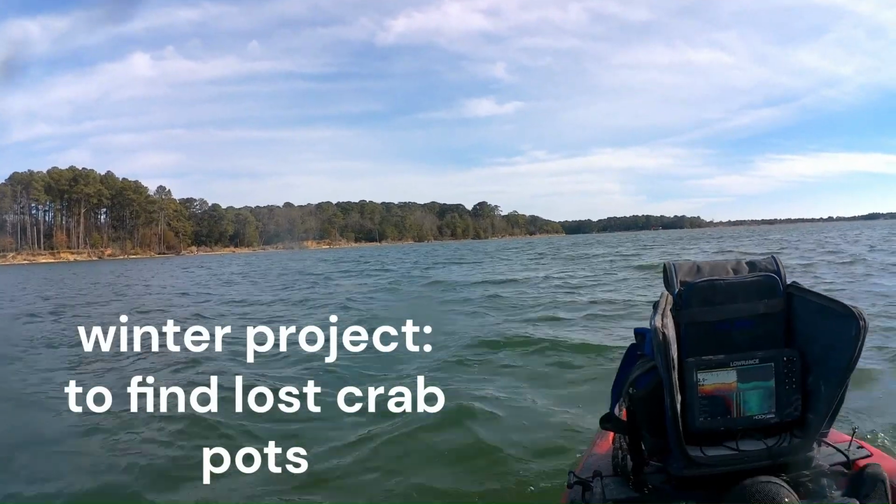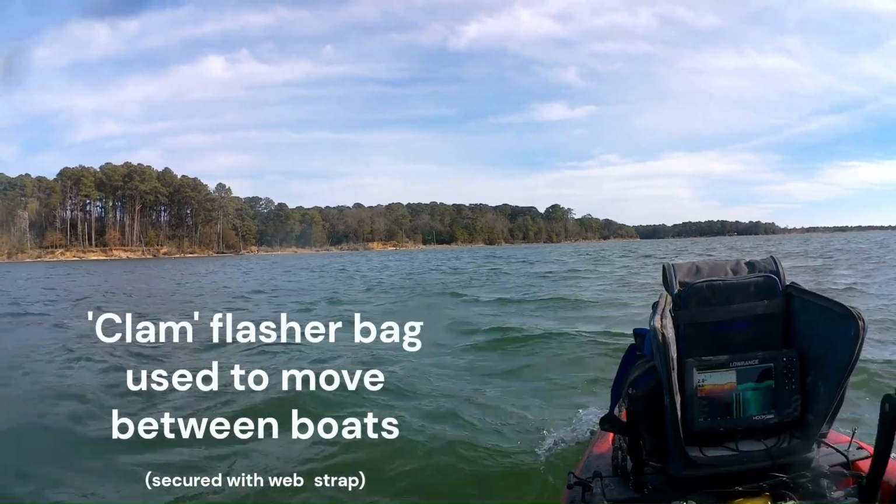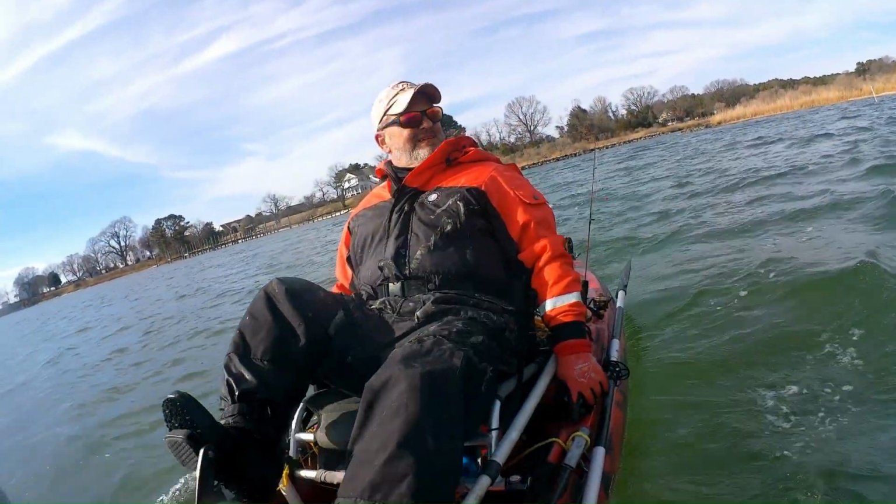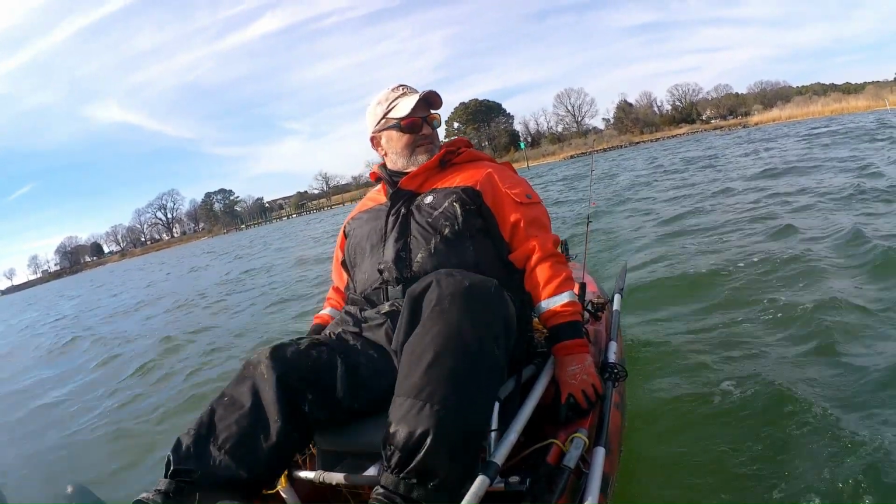This was a winter project to collect crab pots off the bottom of the floor. They'd lost their floats, so there were a lot of oysters and crab pots in these waters. That bag is an ice fishing bag. It's nice. It protects the unit. I can move between boats. And this is my Predator 14 foot. It's almost 14 feet and 36 wide.